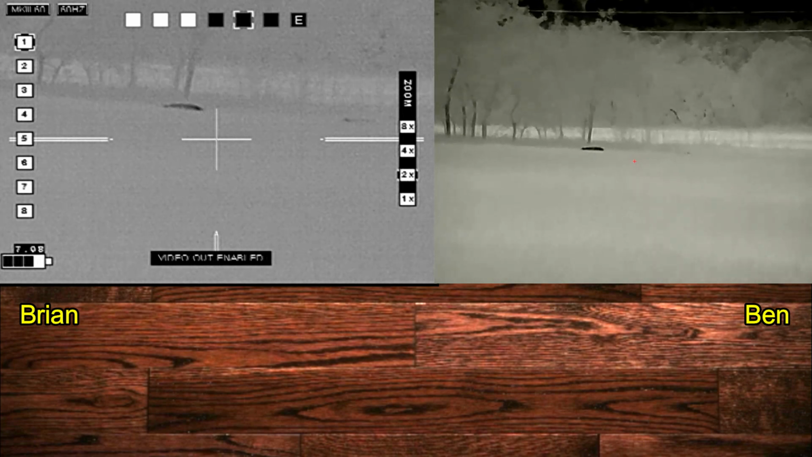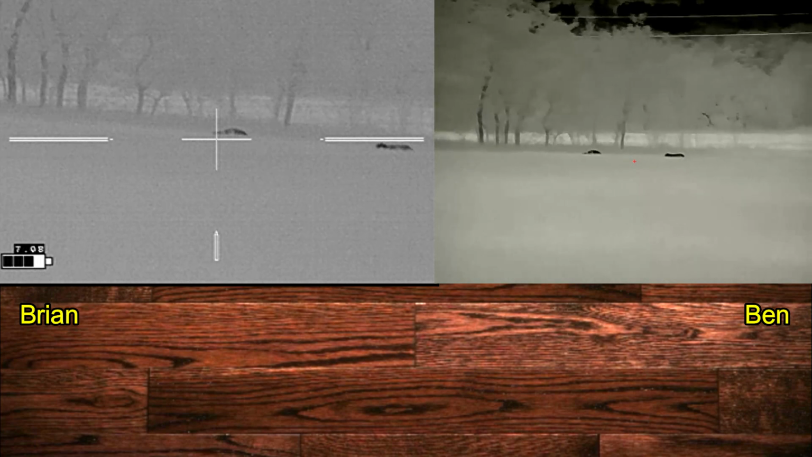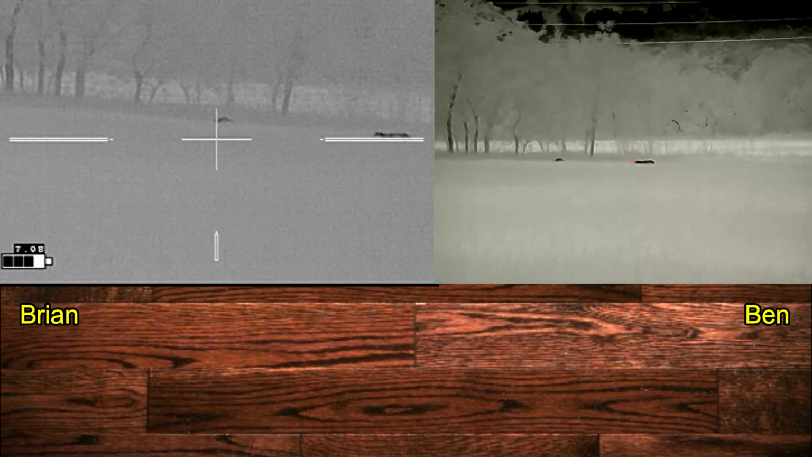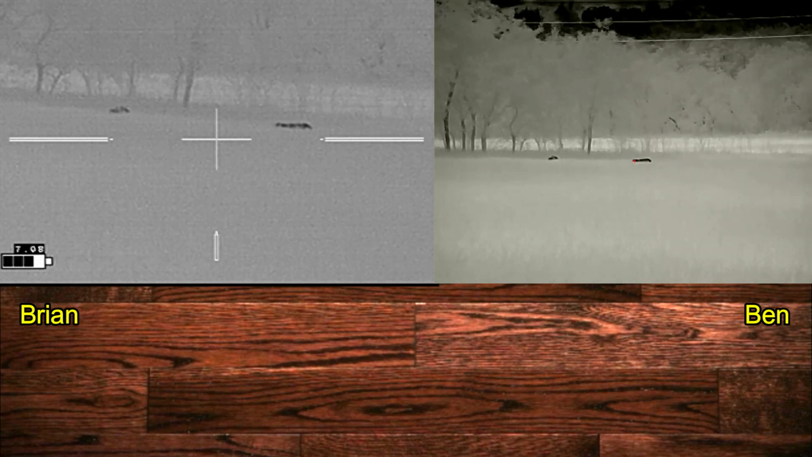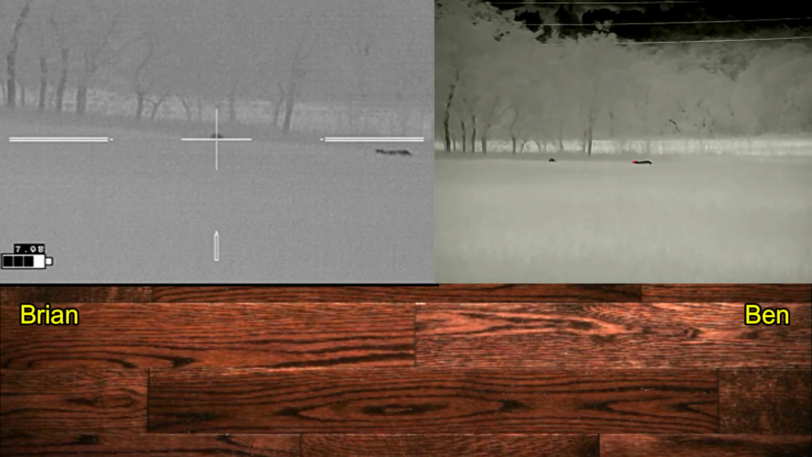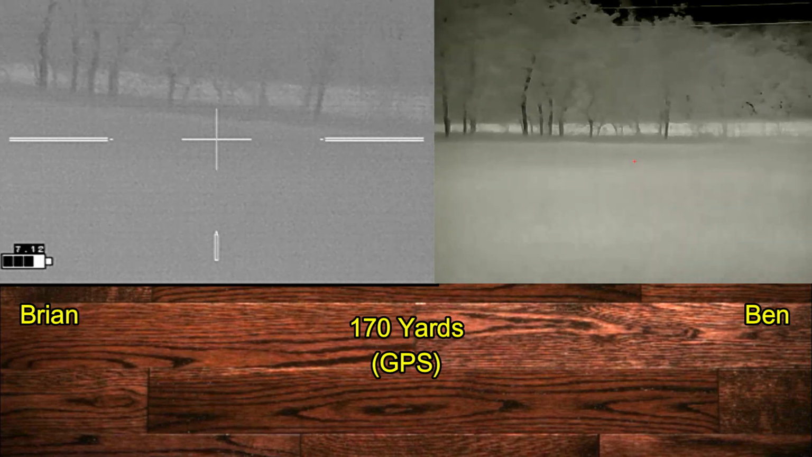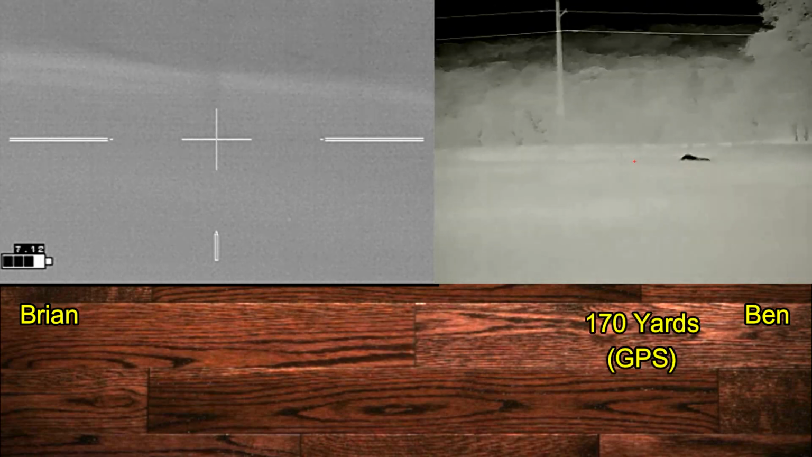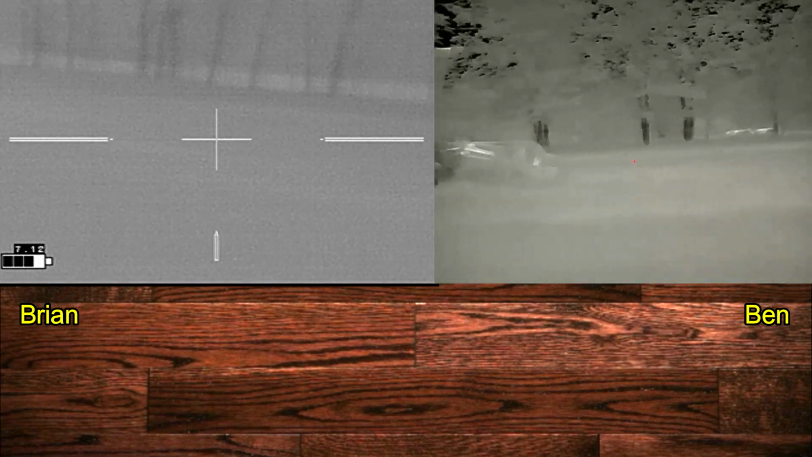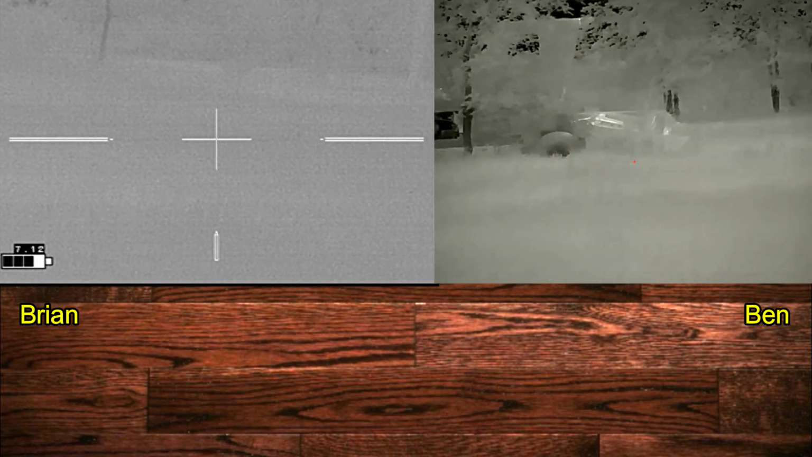I'm going to be shooting the hog on the left, Ben's going to be shooting the hog on the right. And again, we've got a problem with high vegetation blocking the view of the hogs. Okay, ready? Ready. 3, 2, 1. Nice. And we have 2 hogs down. Now it's just a matter of finding them.